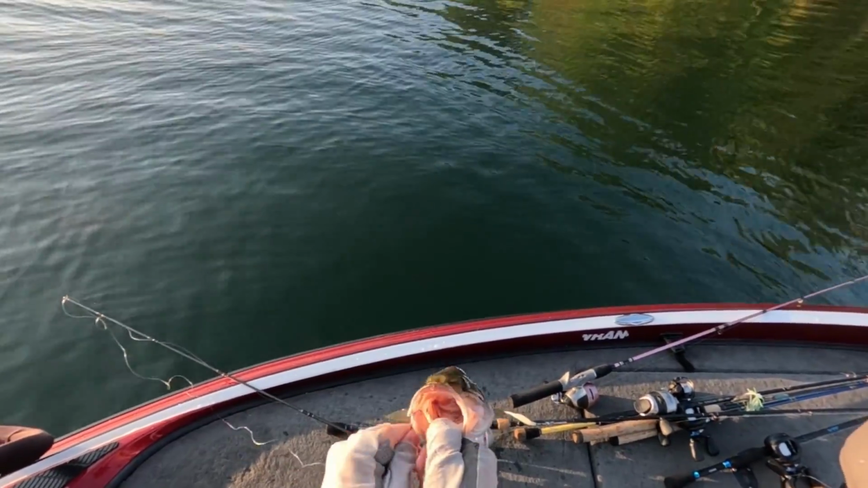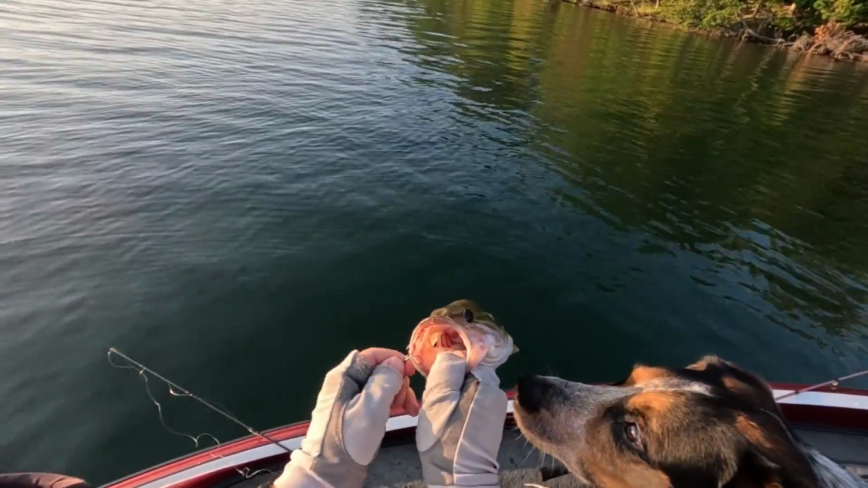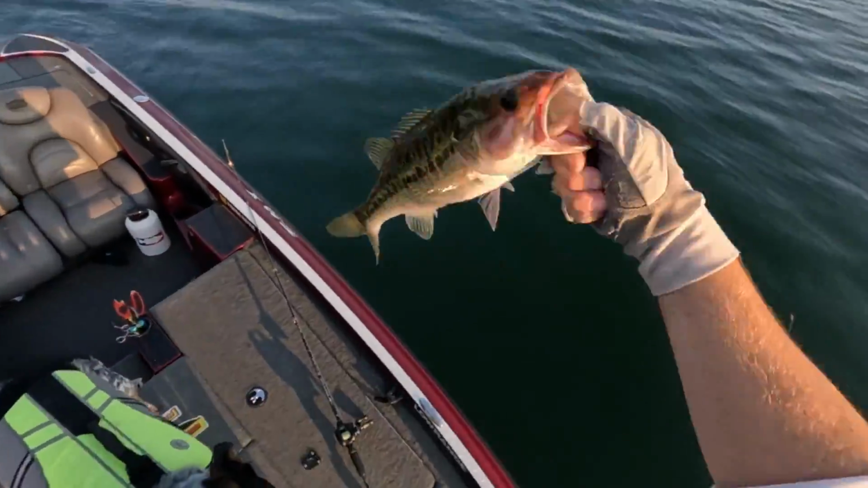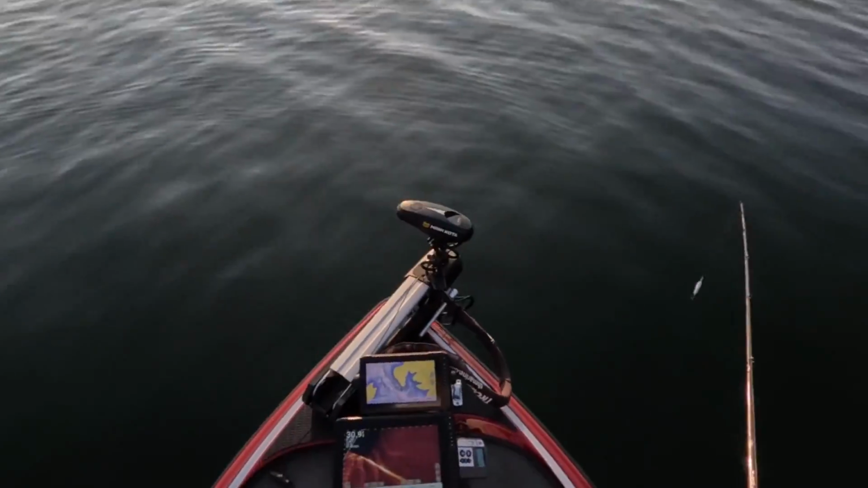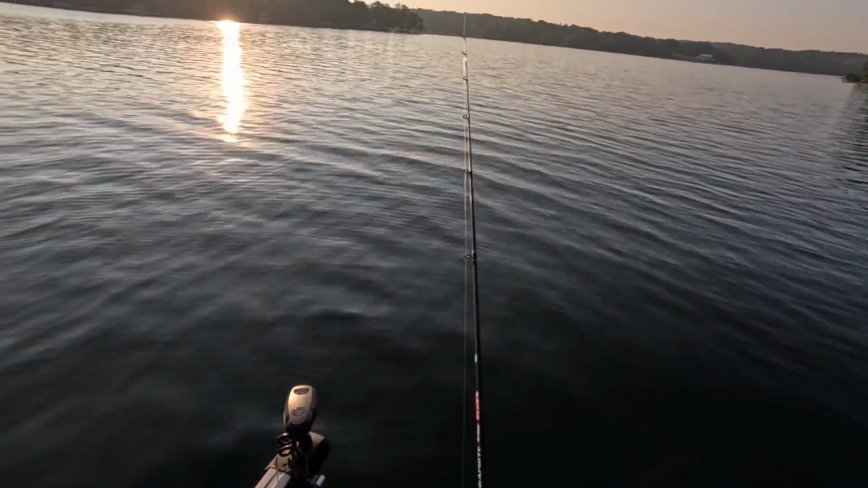Golly, he wasn't coming off. He wasn't coming off ever. Wanted all of that. Yeah, that's a nice little spot. I'll see you. Woo! You know what? One bass is a fluke. Two bass make a pattern.